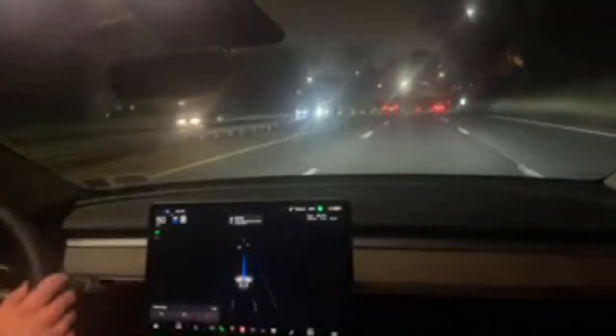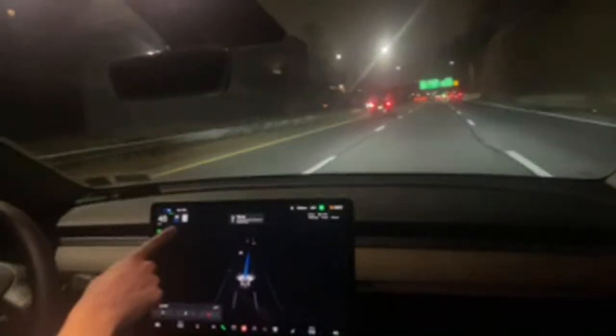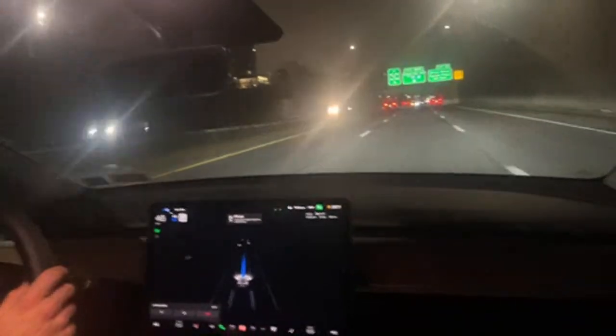But sometimes I'm wondering how come she wants to get crazy now? How come she wanted to take that turn and be so tight on that edge without having another car next to me or anything to worry about? It's just interesting. Speed limit 45, and it just changed over here. I love it when it has that instant response.